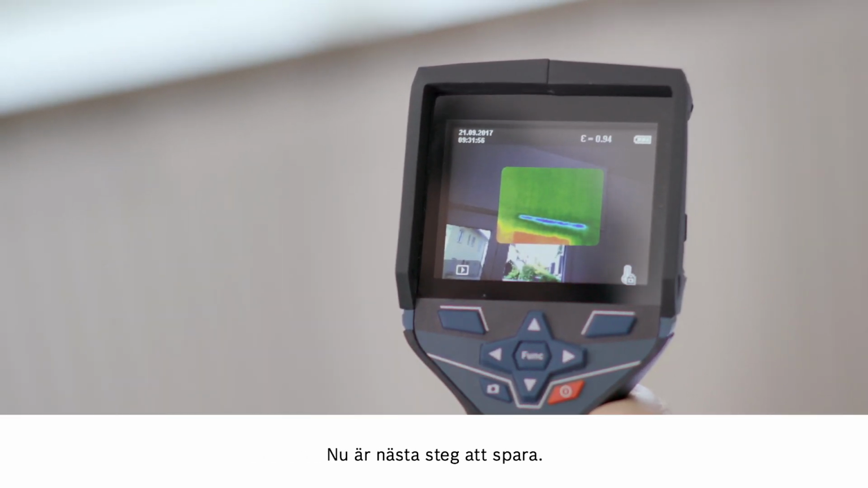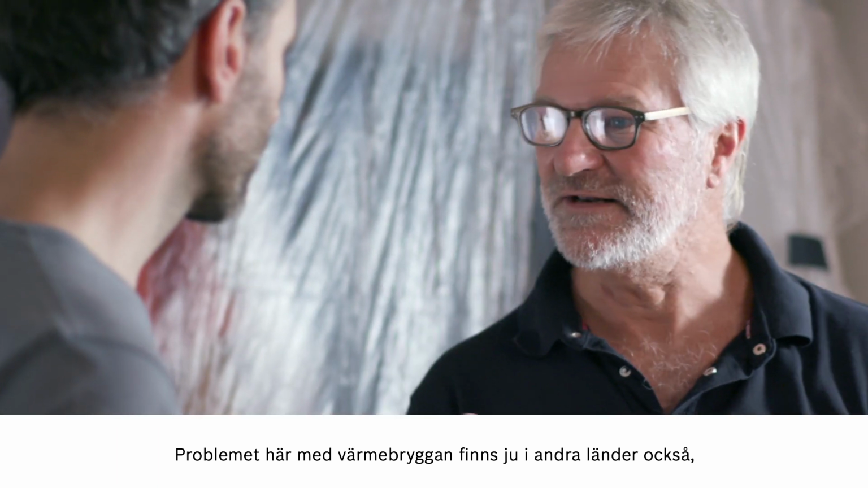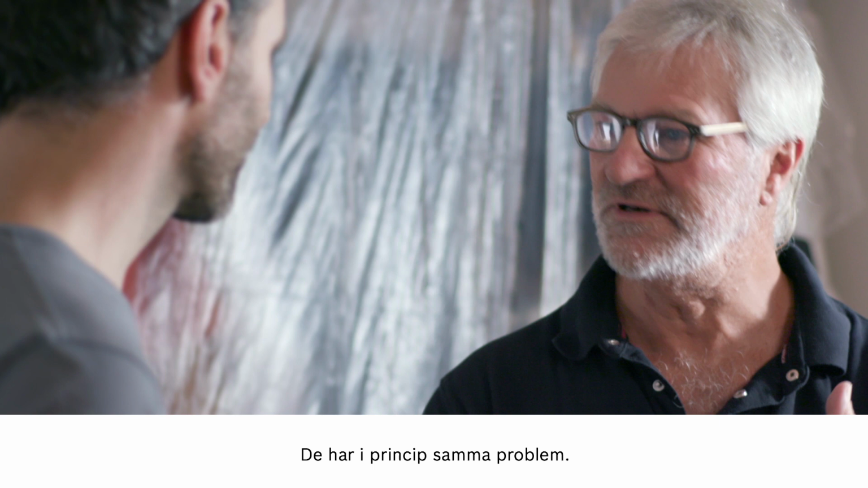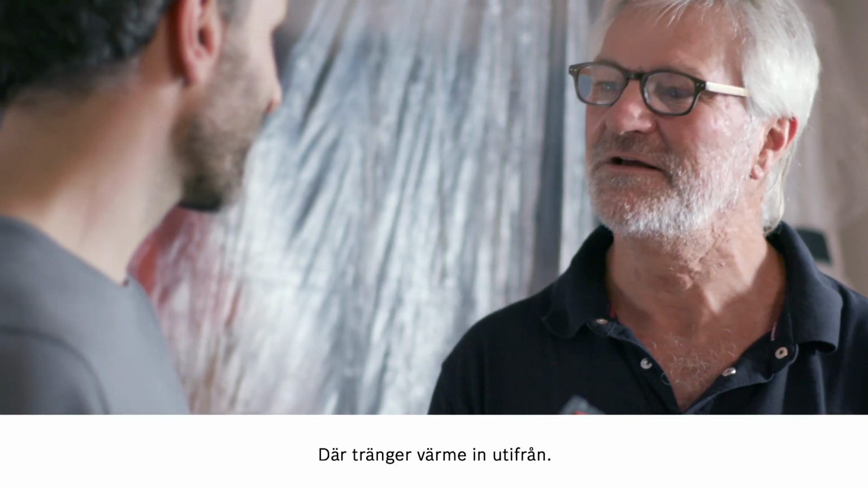The next step is to save what we've done. In other countries, they have the exact opposite of this thermal bridge issue with air conditioning systems. In practical terms, it's the same problem. So the heat is getting in.